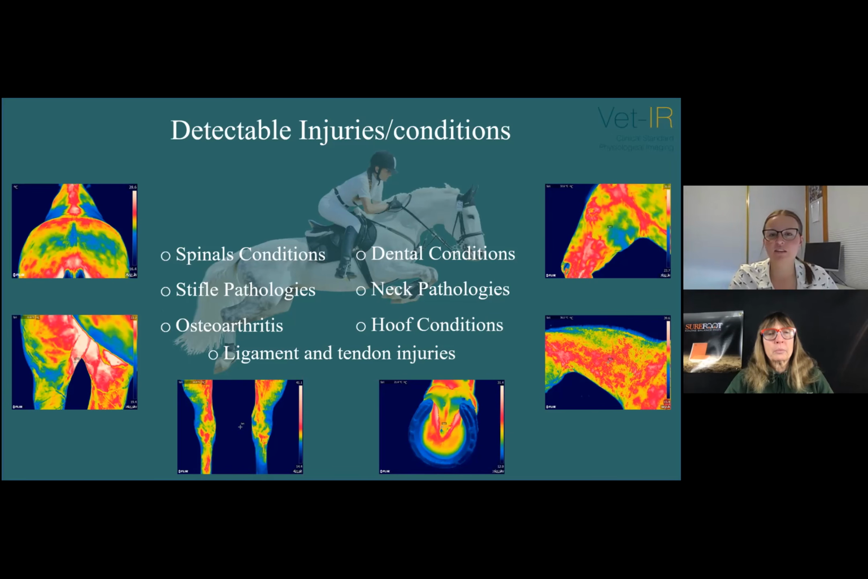So it's been used to identify things such as lameness, palmar foot pain, subsolar and subdural abscesses, other inflammatory conditions of the hoof such as navicular disease or syndrome, joint diseases including OA or dorsal metacarpal disease, dental disease and sinus issues, muscle injuries including strains and inflammation, and then also your spinal conditions such as kissing spine, dorsal spinous ligament injuries, muscle pain, wither injuries, and sacroiliac problems. And then also tendon and ligament injuries.